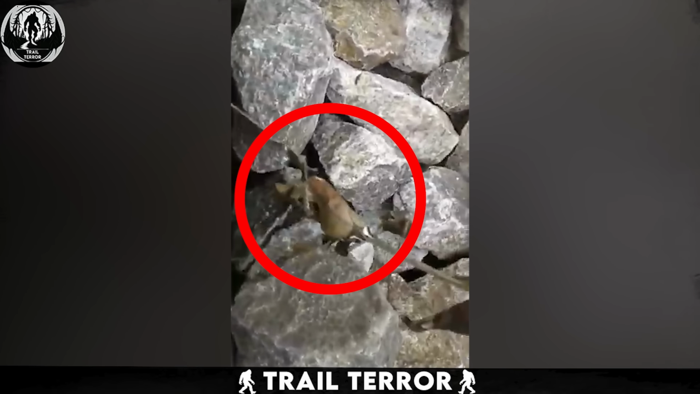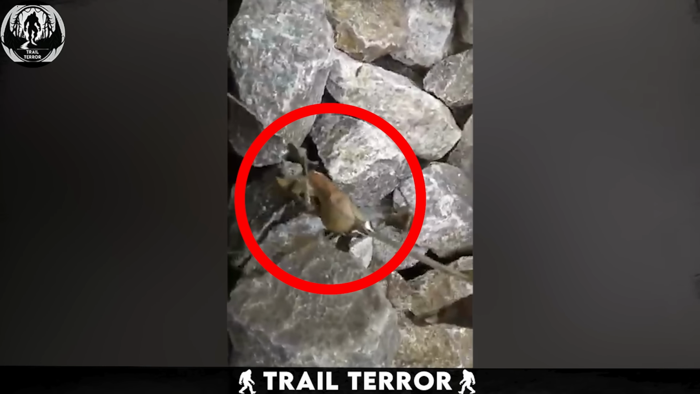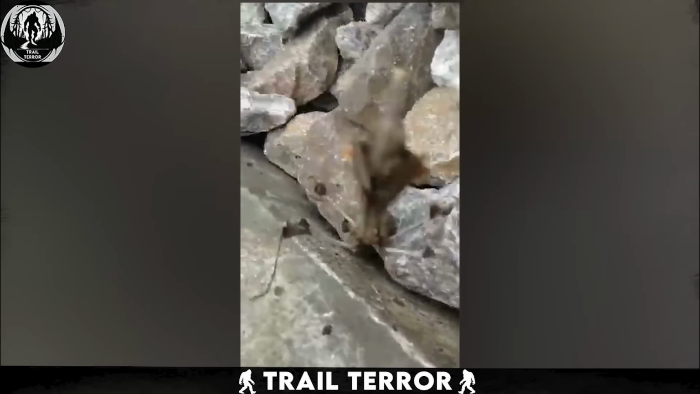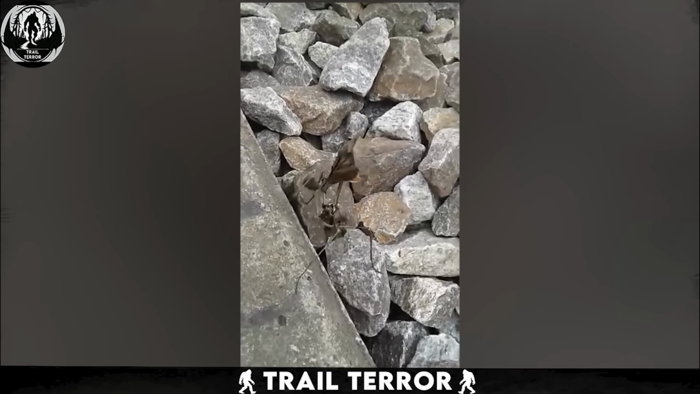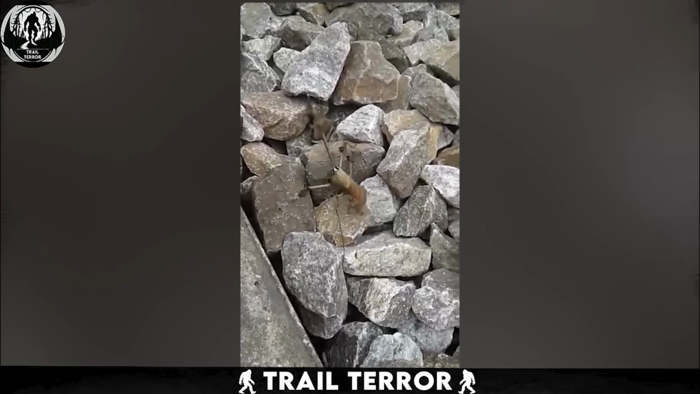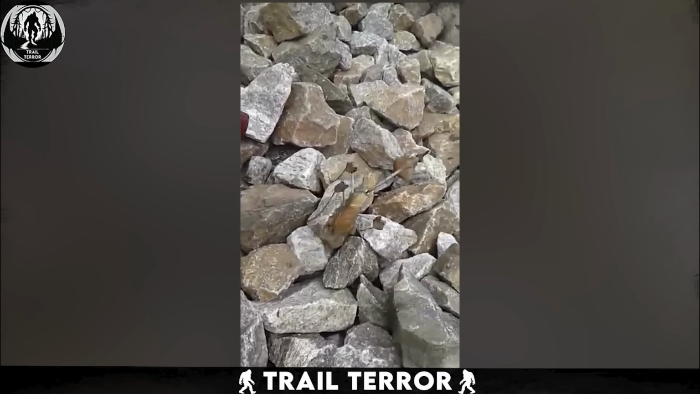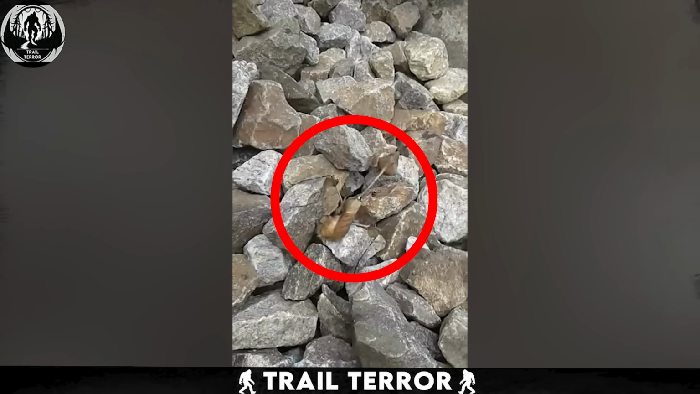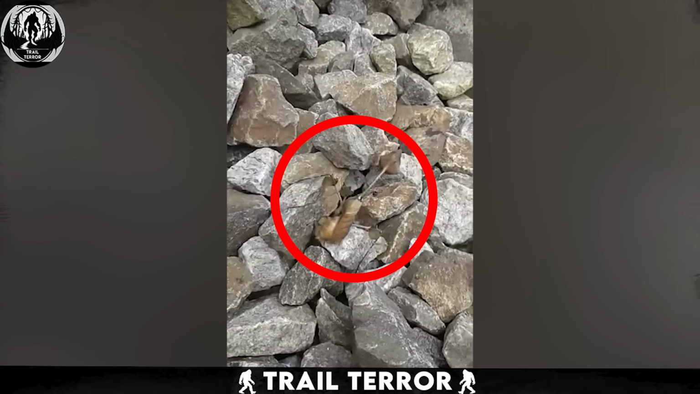But how did evolution create such a deceptive creature? The key likely lies in its mastery of disguise. Looking out of place among those stones, its survival depends on vanishing within its surroundings. Predators pass by, completely oblivious to the life disguised as debris.